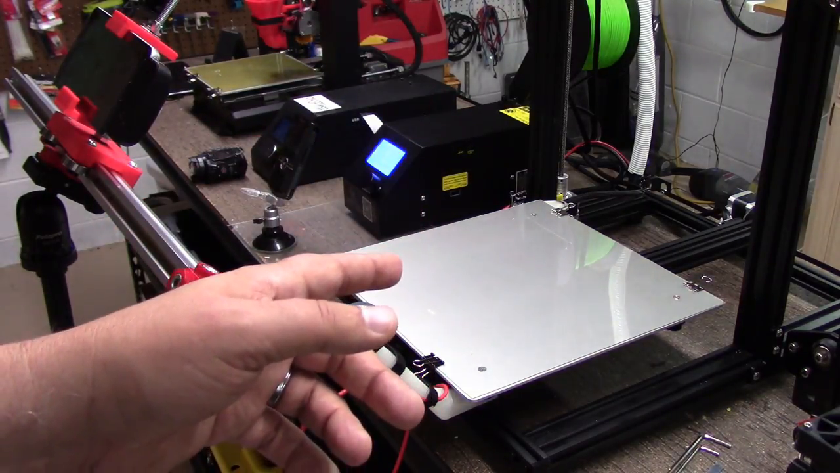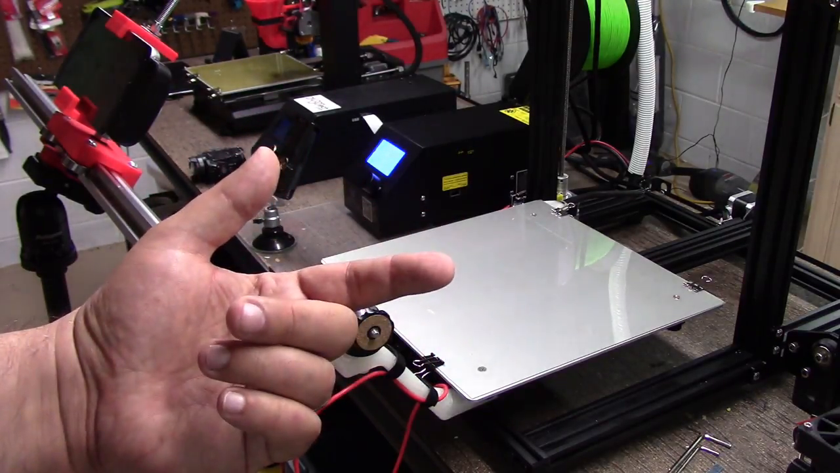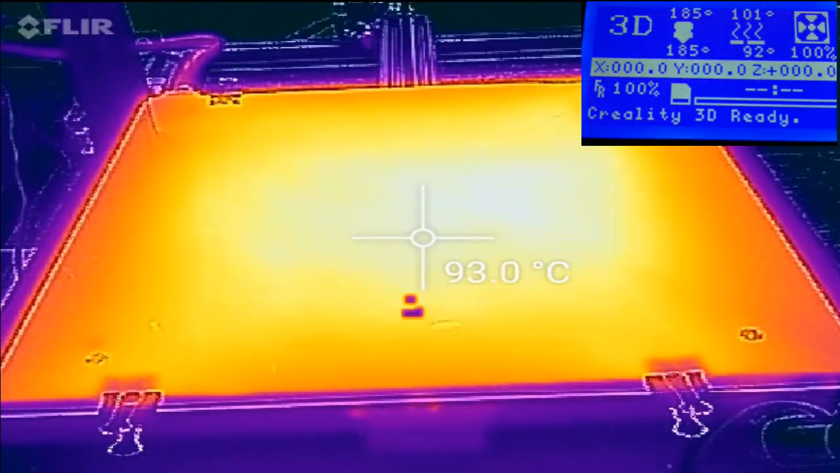So as soon as it gets up to 100, 101C, we'll jump back into the FLIR. So let's head back that way. Okay, we're back. It's been about 30 minutes since I turned the heat up to 101.